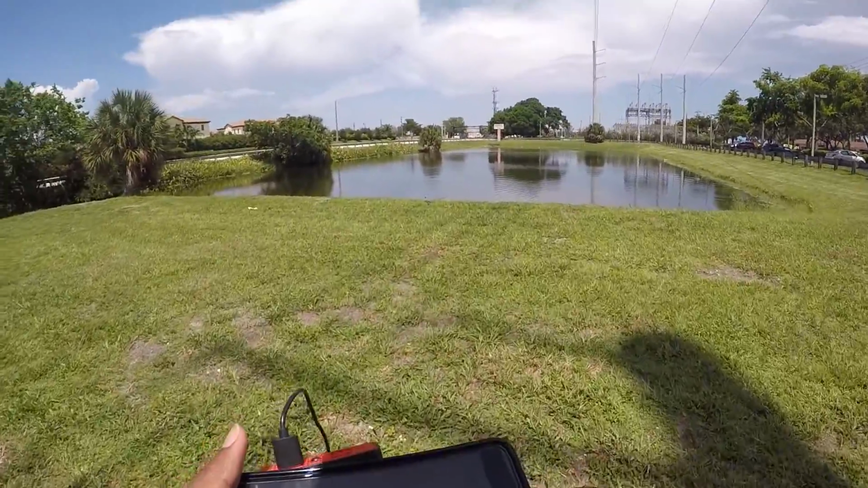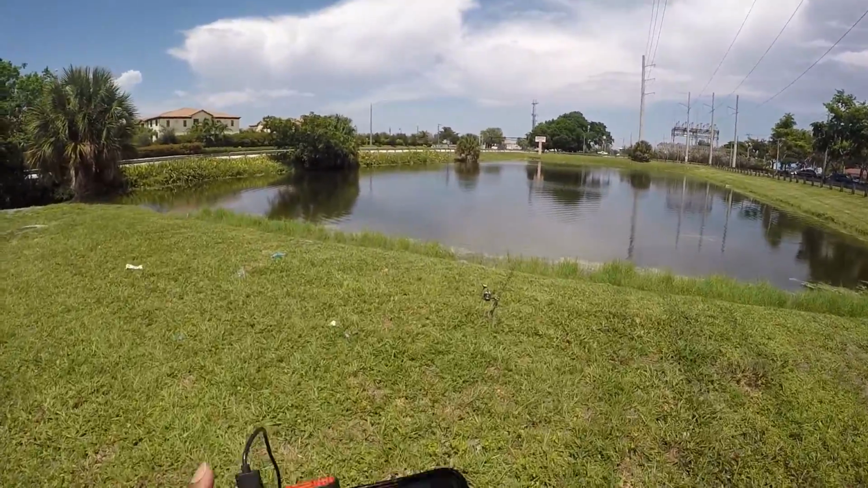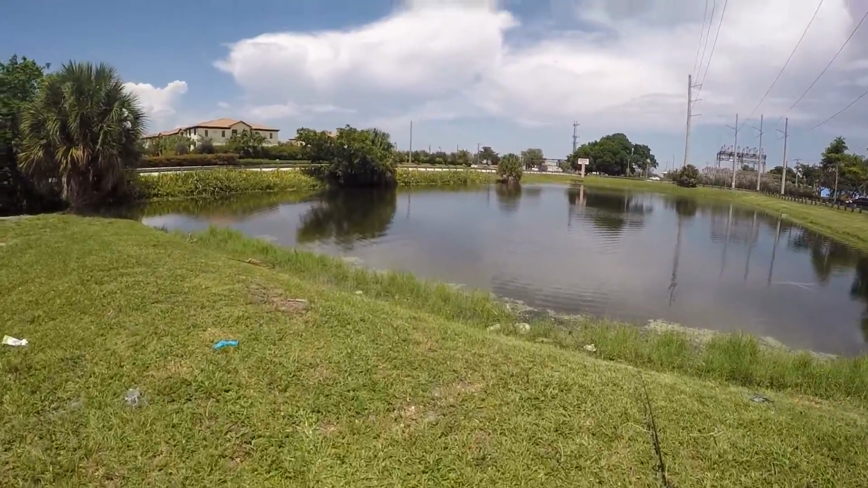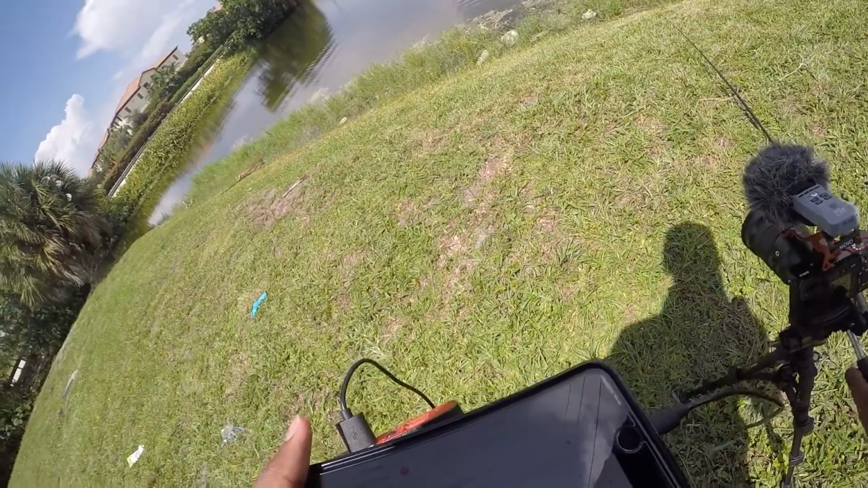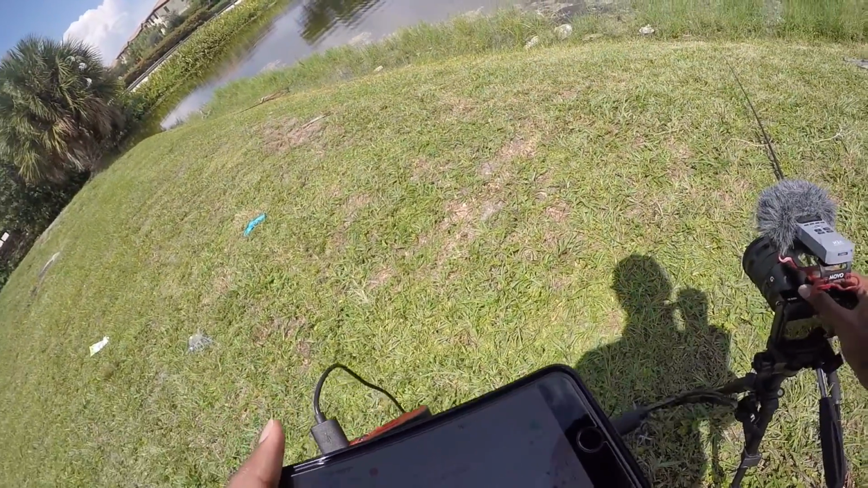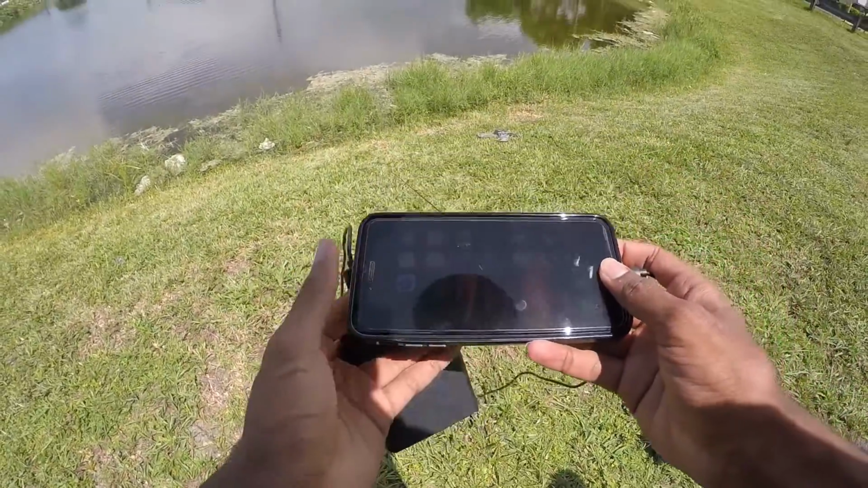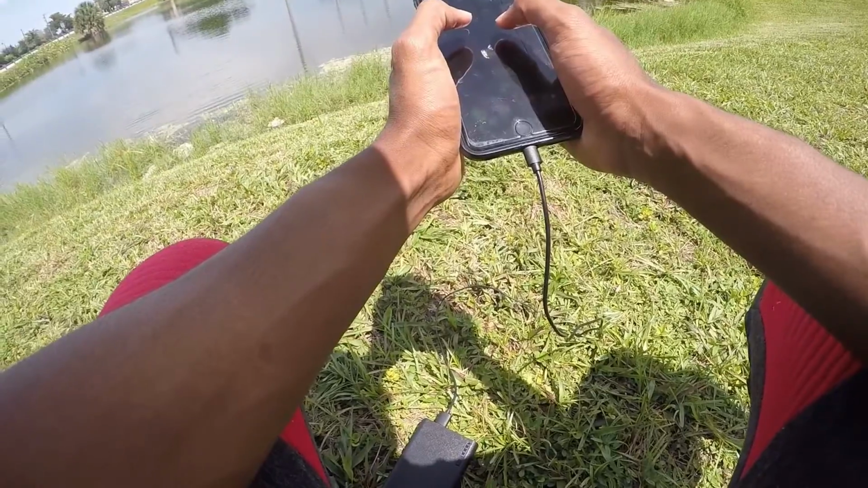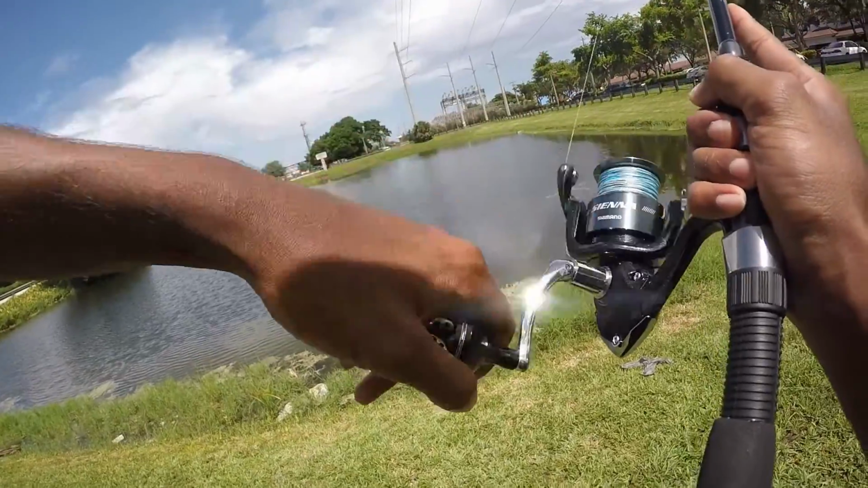Yep, so basically what happens is you have to cast the Deeper into the water first, and then it will connect to your phone or whatever you're connecting it to, tablet or whatever. So you're definitely going to want to do that. It's connected through Wi-Fi right now, and so what we're going to do is go to the Deeper app, bring it in a little bit.